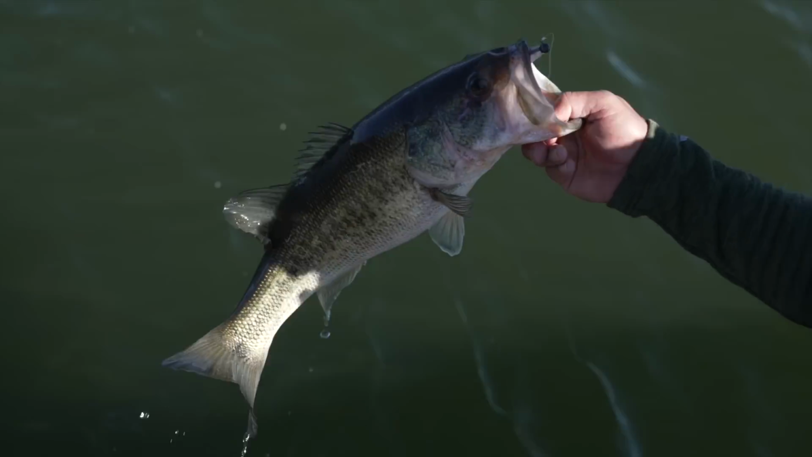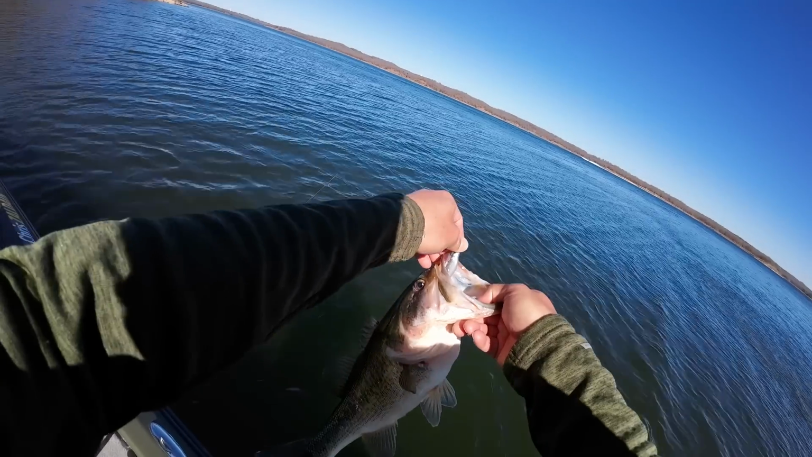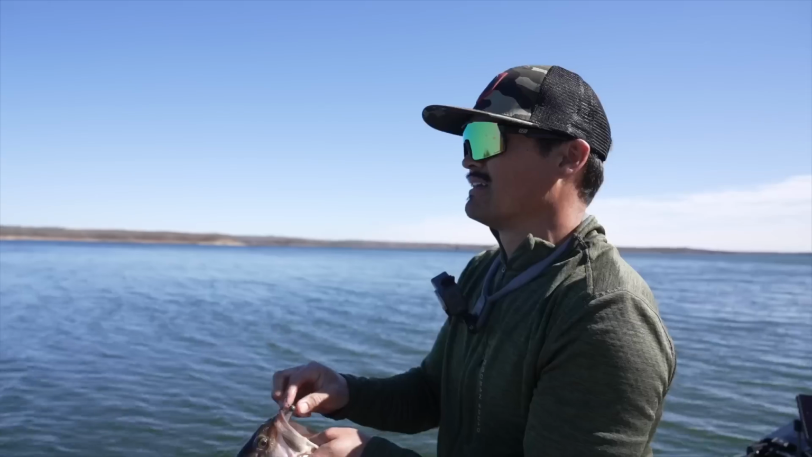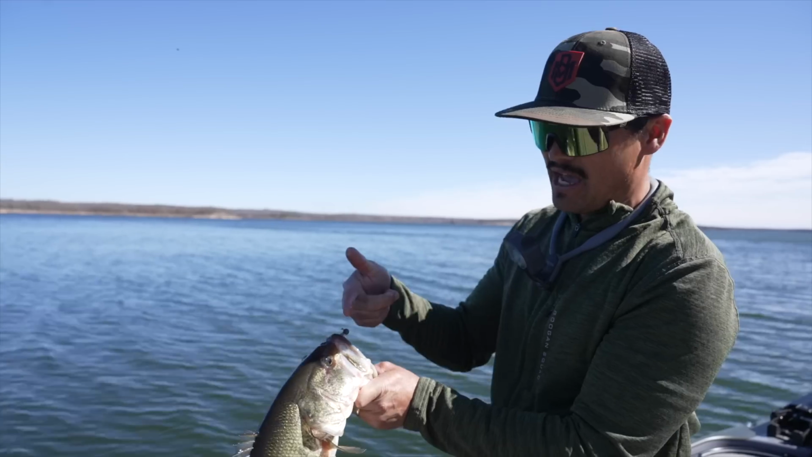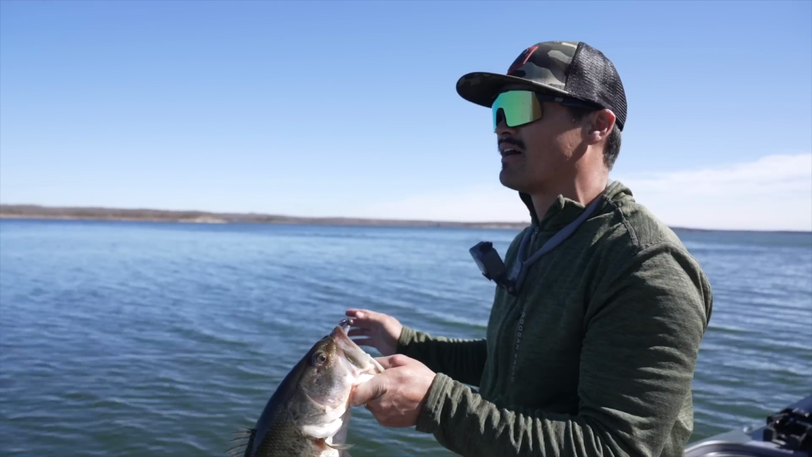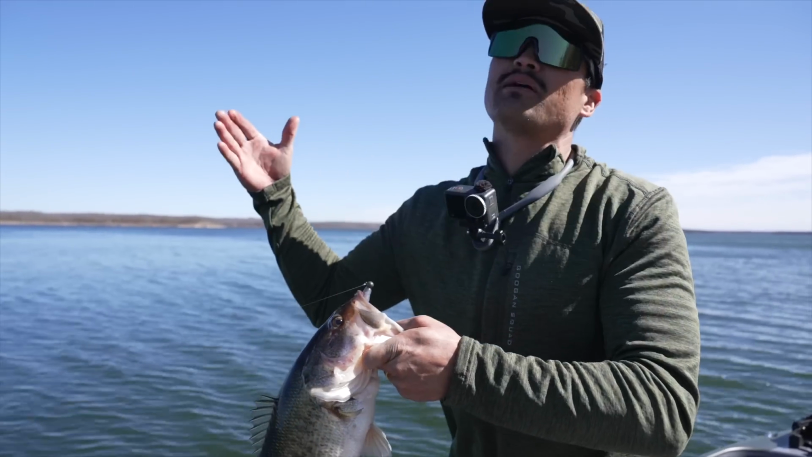Not bad. 49-degree temperatures. It's just so crazy, I've seen 16, 17, 20 fish come up and just follow it. And then that one right there out in the middle of nowhere, nothing around. I saw it from 10 feet away, it swam up, got it.